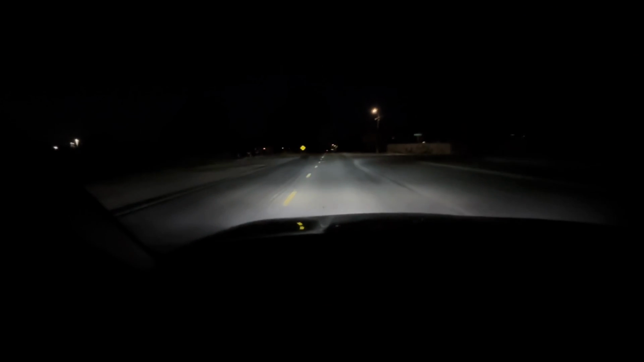But again, these headlights do such a good job. This is the low beams. Once that car is a little bit further out of the picture, I'll turn on the highs. Yeah. So it becomes a more narrow focus, further and higher, pointed beam of light.